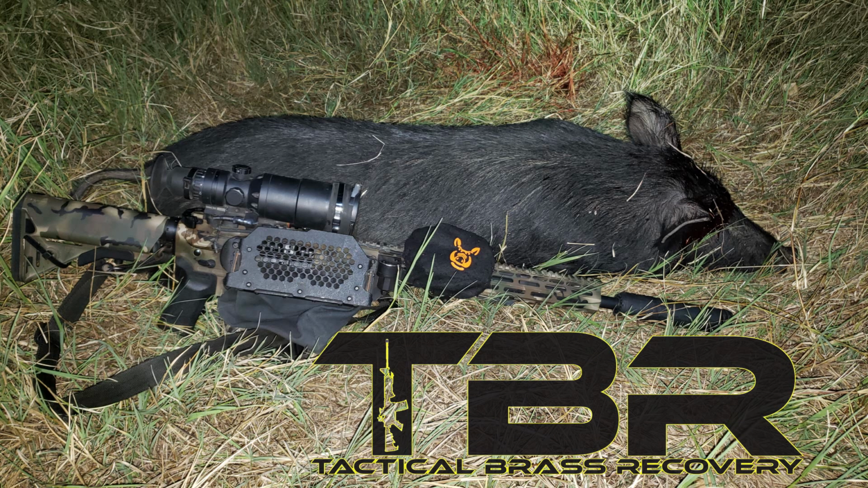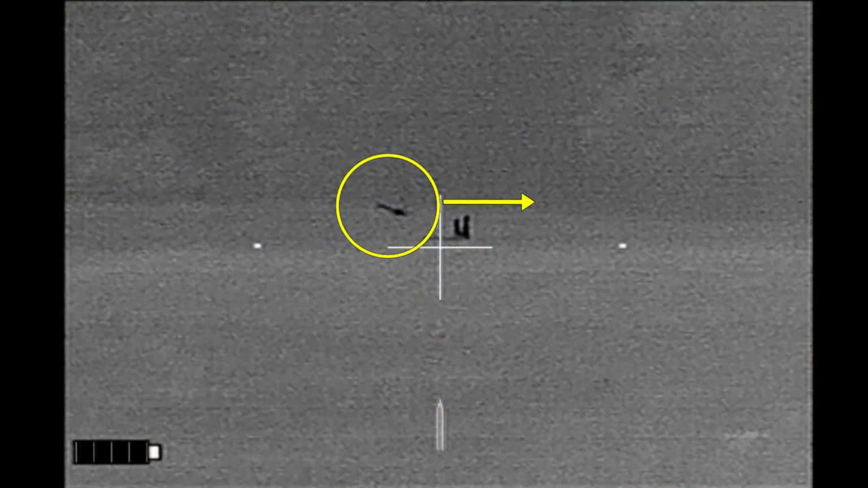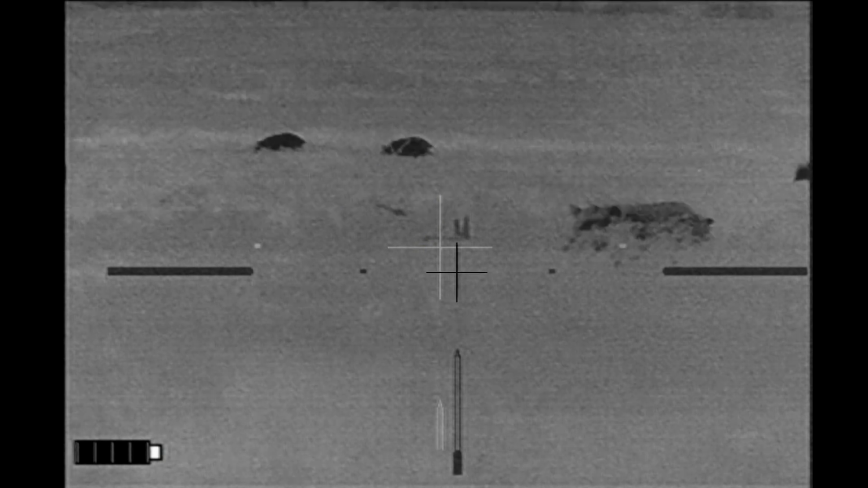Brass Catcher by Tactical Brass Recovery. Apparently hog number one managed to get up and make it to the neighbor's property, only about 10 yards away.